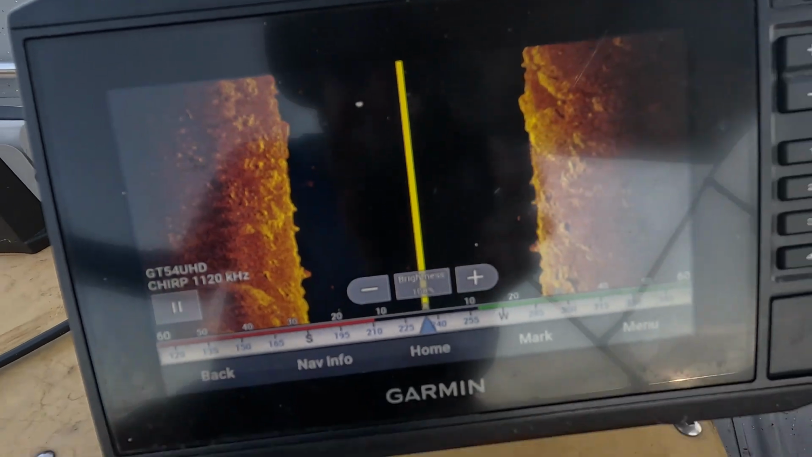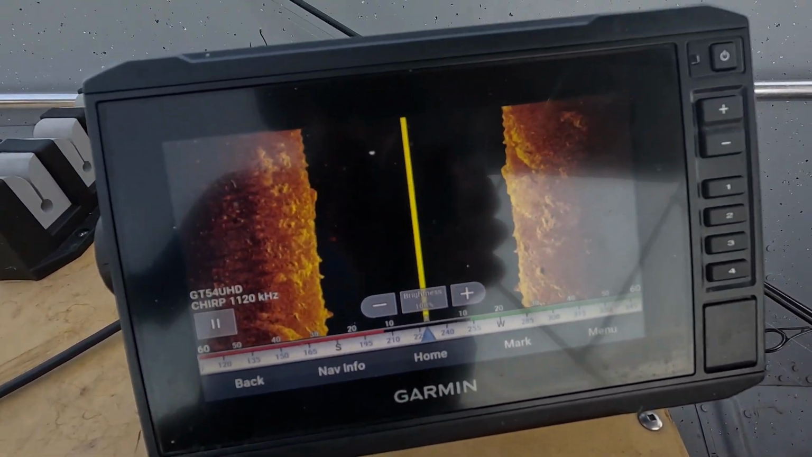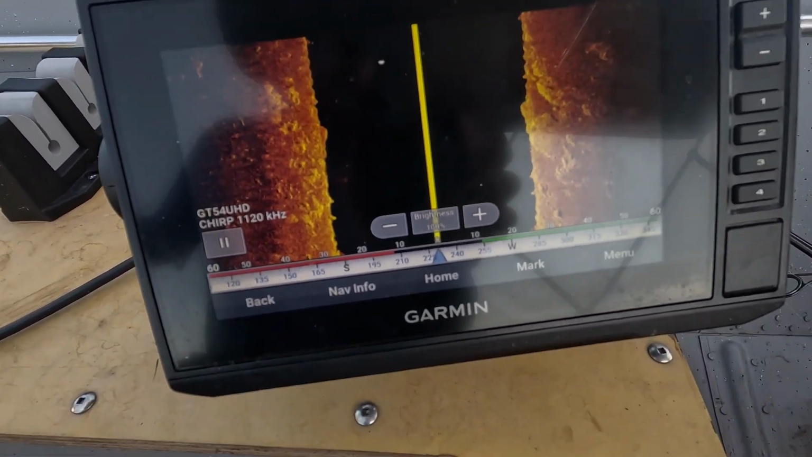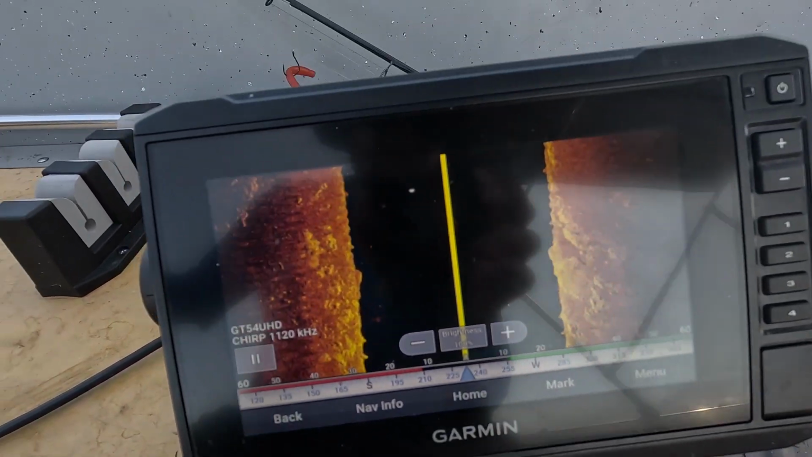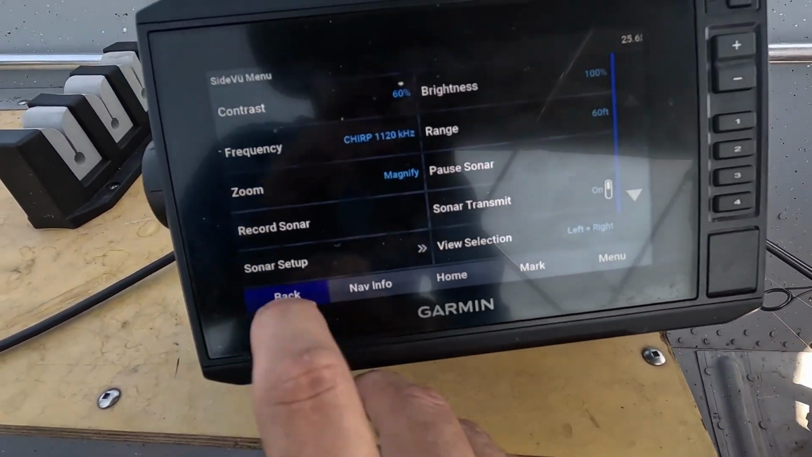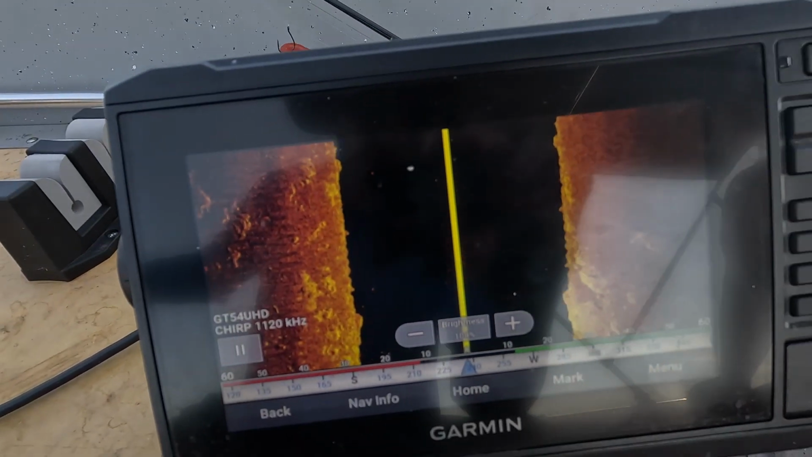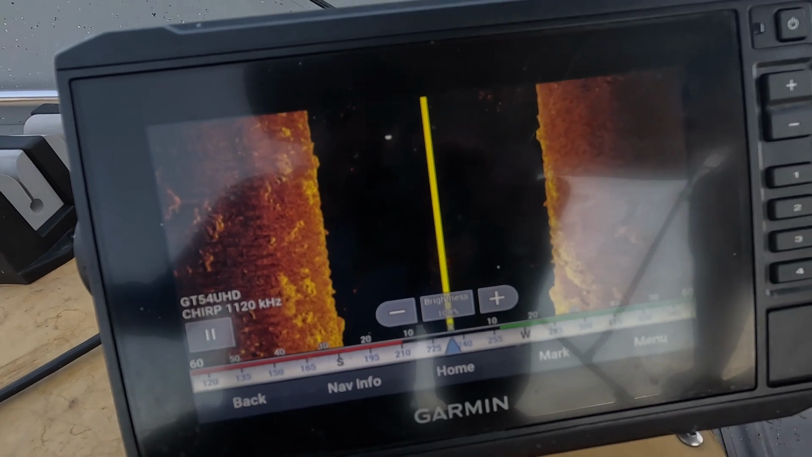So now I'm using, these are not the auto settings, I'm using the amber color profile, and this is on 1120 megahertz, side imaging. I have brightness set to 100%. I have contrast set to 60%. Found that it is better to ramp up the contrast just a bit because there's a lot of rock down here.